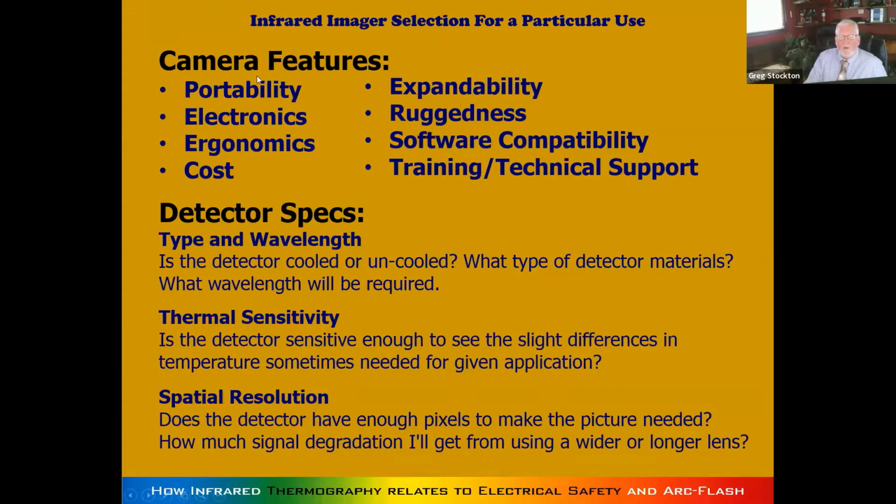But all these factors, portability, expandability, electronics, ruggedness, ergonomics, are things you cannot know and buy over the internet. You need to put your hands on these cameras before you decide to get one, play with it, see how you like it, see how the electronics work, how the buttons work, all that kind of stuff.